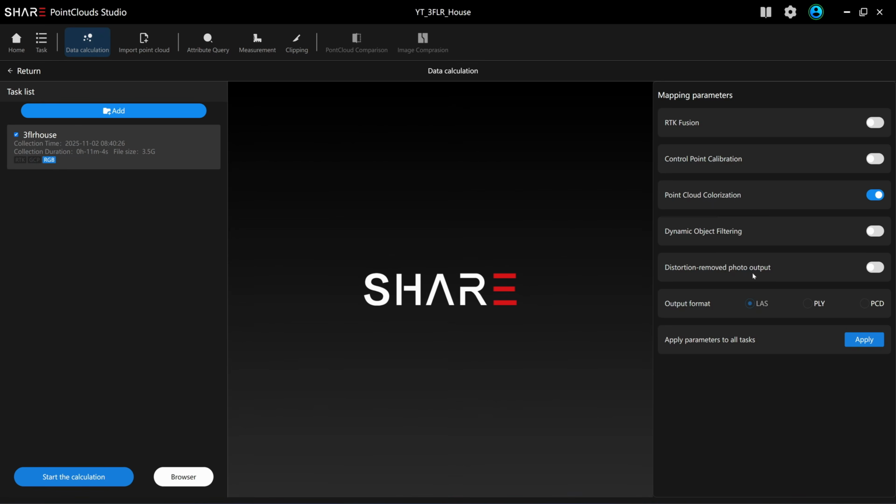Distortion removal photo output. I'm not sure what that actually does, so I will leave it off. And output format, the standard format is LAS. So after this processing, it's going to give you the output of the point cloud in color and non-color versions as the LAS file format. You can also choose other types of files, but I will choose LAS because I'm going to bring it to Autodesk ReCap, which is compatible with LAS. You move it here, start the calculation. Click on start the calculation.